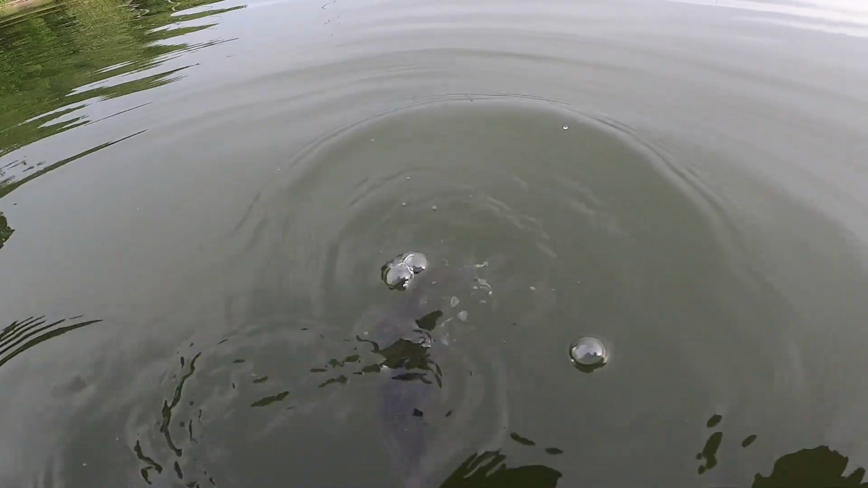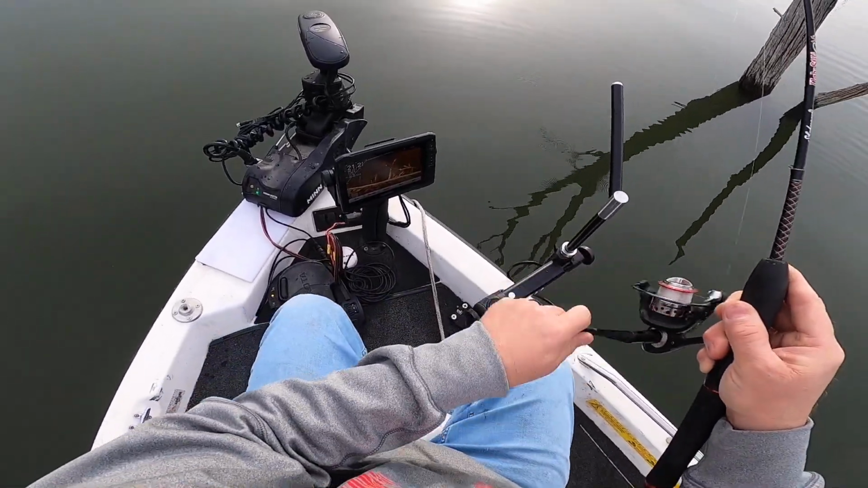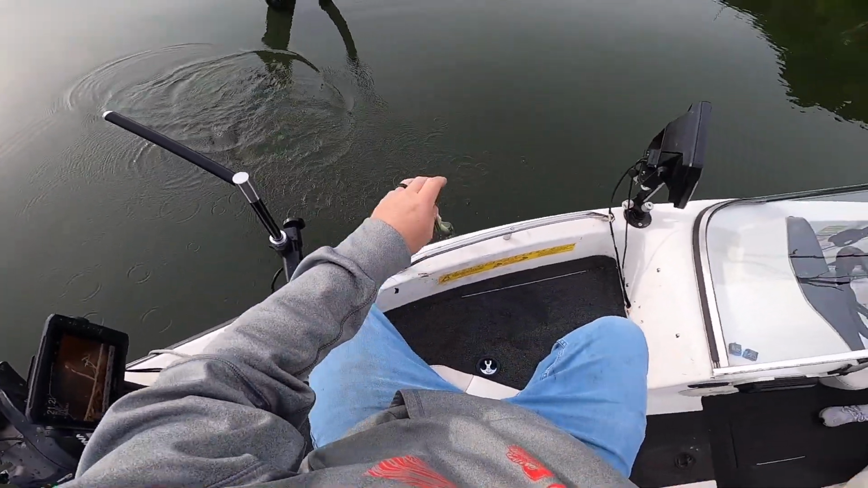Got him. Yeah, it looked like a school of crappie out there. I just sunk my jig right down to them. Yeah, it is crappie, small one.